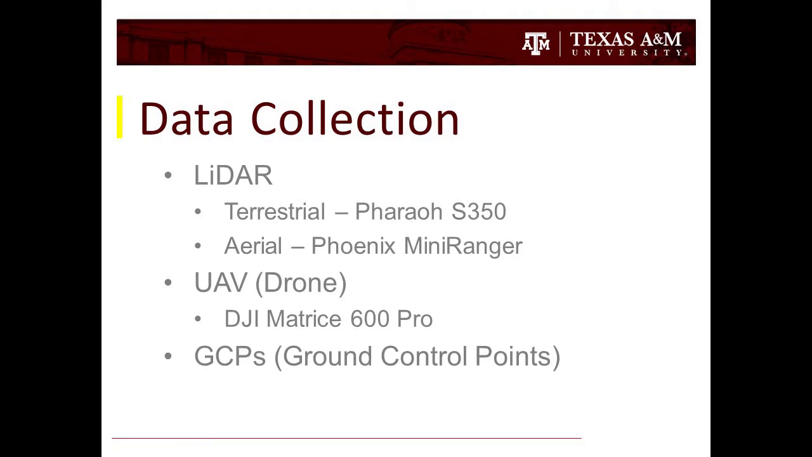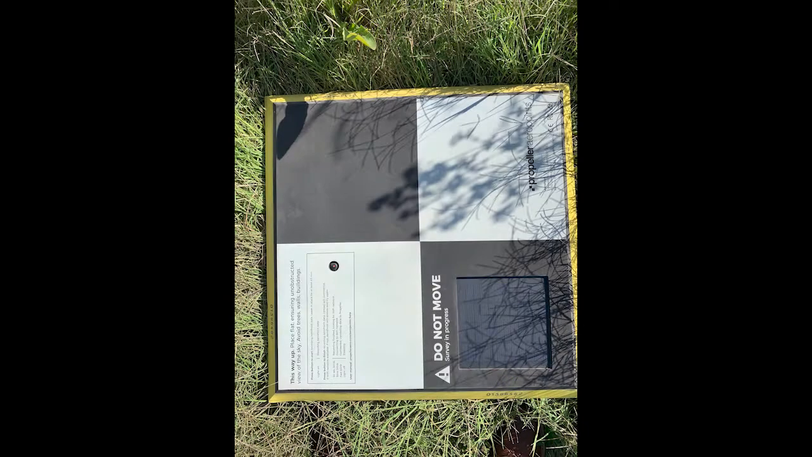The first thing you'll see here is the ground control points, and these are called Propeller AeroPoints. We placed 8 of these in total at the highest and lowest points of our study area to get the maximum correction from it. And what's also nice is when you set these down, you can press a button and it automatically starts collecting data. So by the end, each of those individual ground control points has a fixed, corrected location, which is really nice.